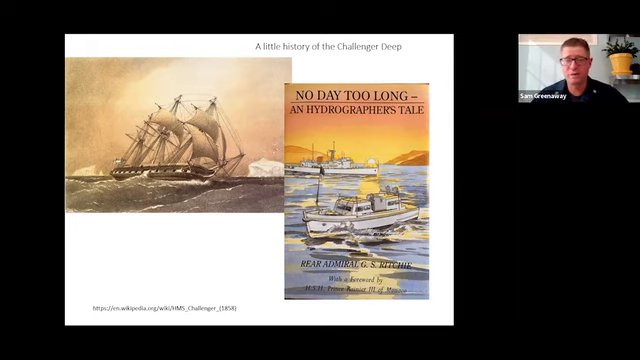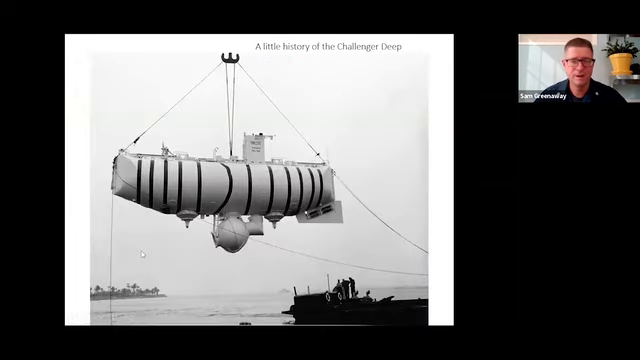So I think it was after the work of the latter Challenger that the area began being recognized as the Challenger Deep, but it's named after both these vessels. There's a couple more survey expeditions out to the Challenger Deep using early single beam sonars.